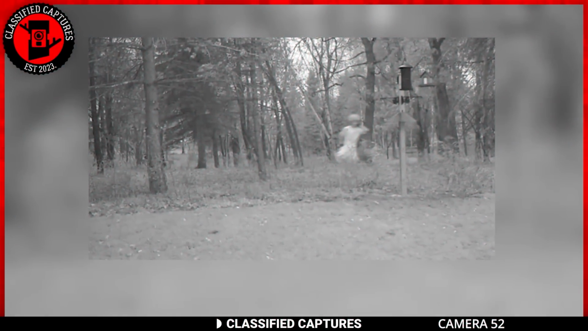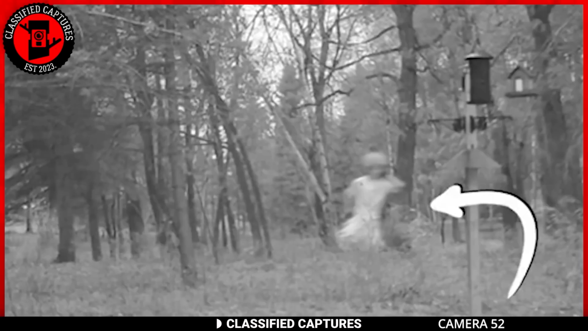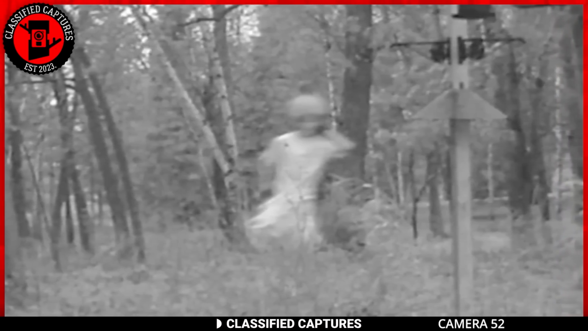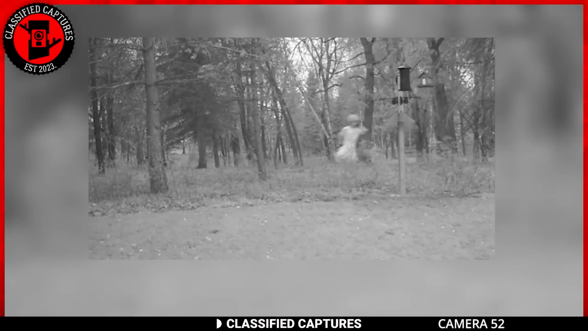A rural farmer had set up a trail camera on his property to monitor activity and see what came and went. The first few weeks had been uneventful until one day he discovered he'd captured something far more unsettling than he anticipated.